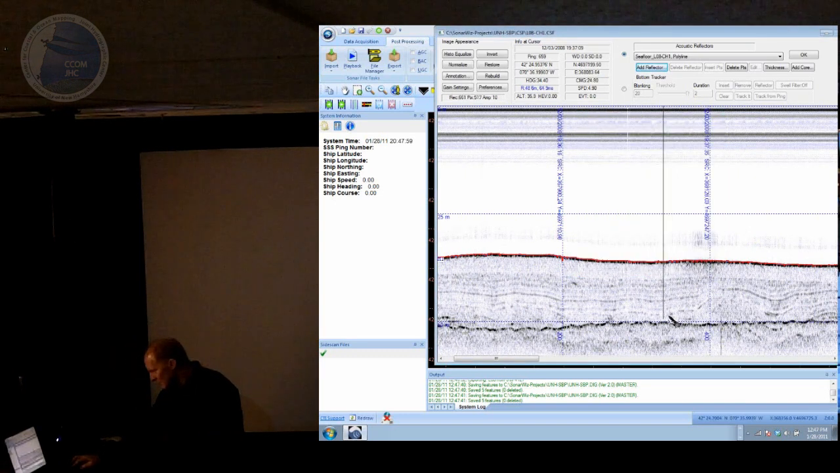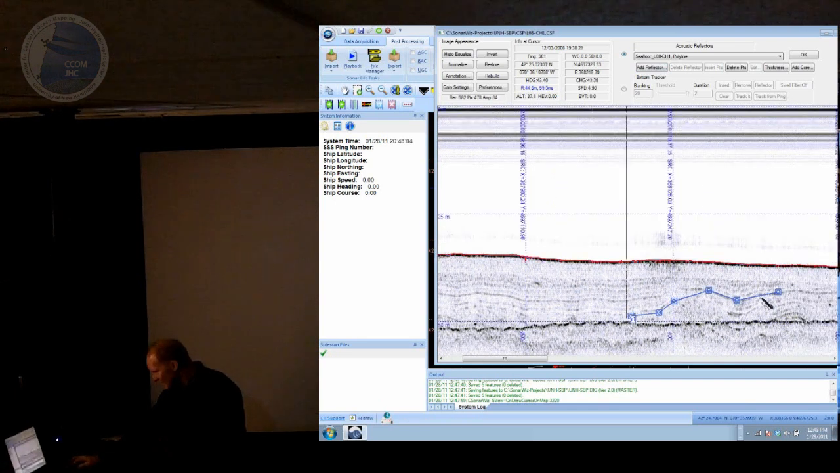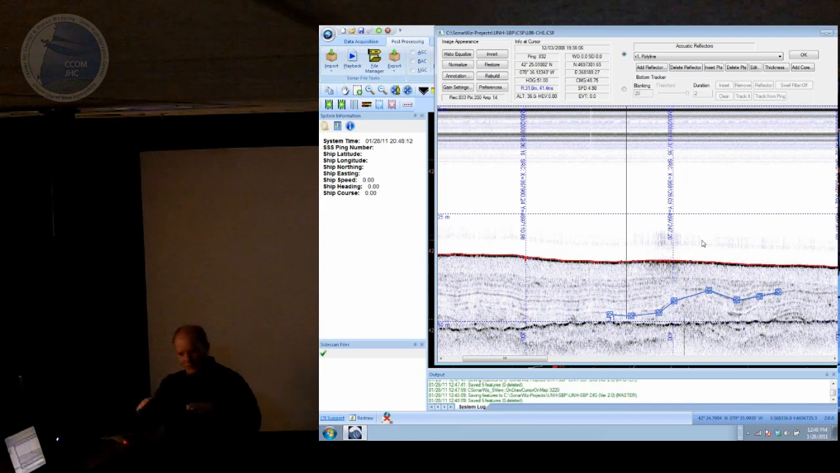And the way reflector digitizing works in SonarWiz is it's all manual. So you just click, click, click. You can go back and put things in any order you want. And now you've got a reflector, right? So you can imagine that you might want to do this for different horizons that you see in your data.